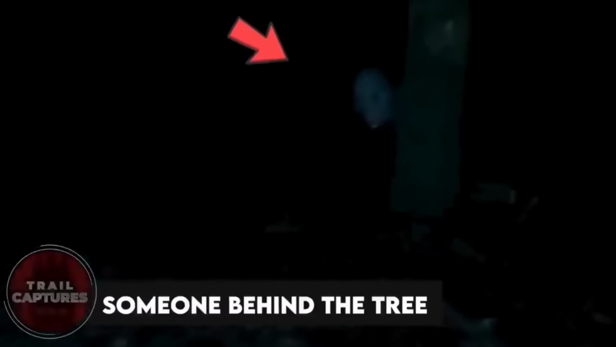Do you see it? Its pace and height made it seem not like a human. But then, what was it? The mystery remains unknown. Someone behind the tree.